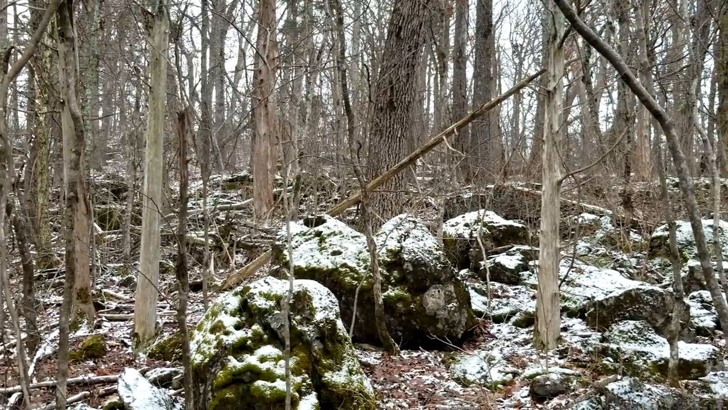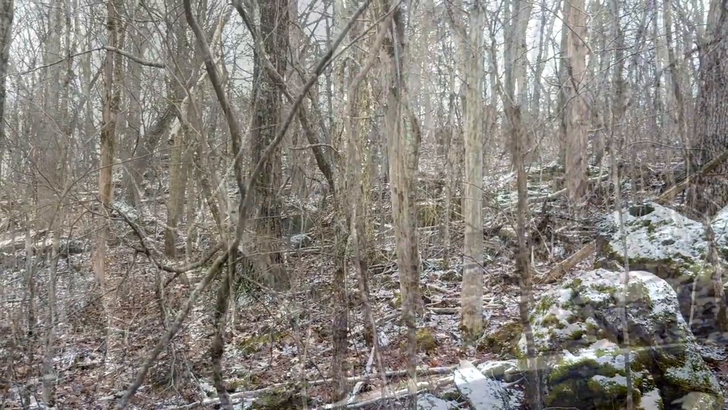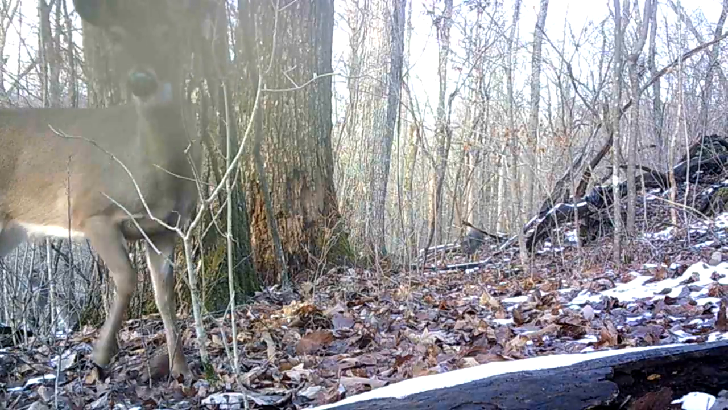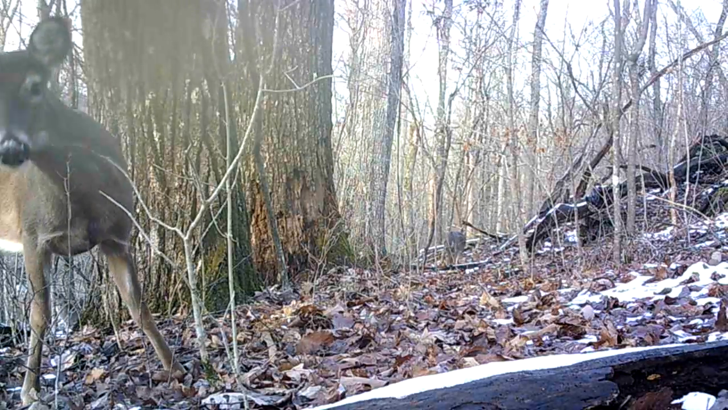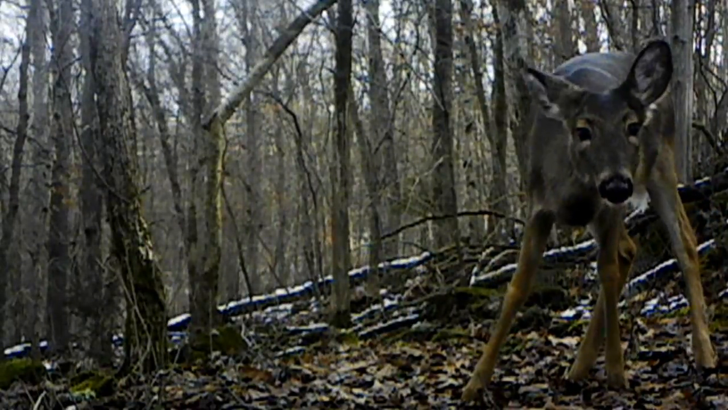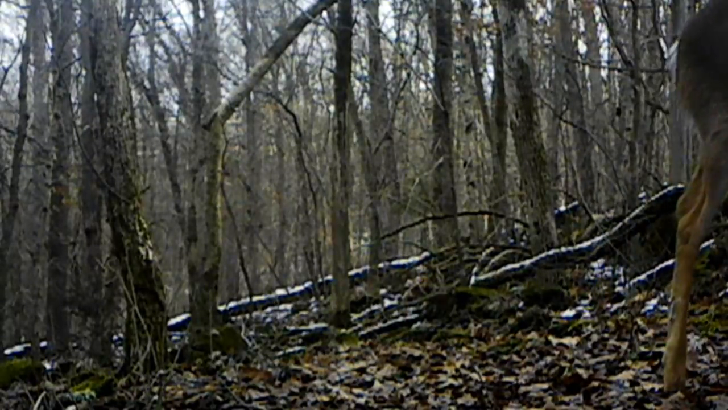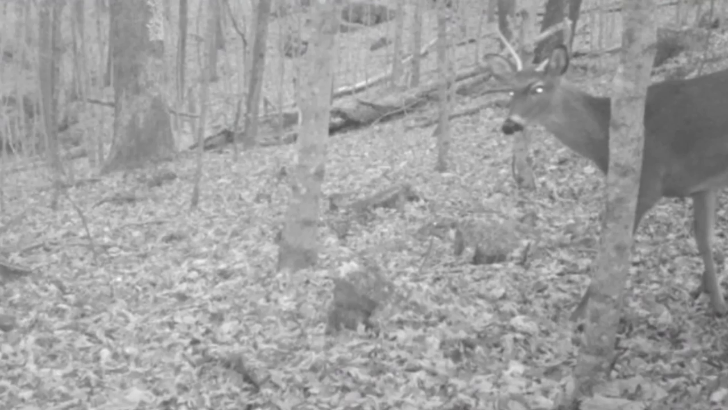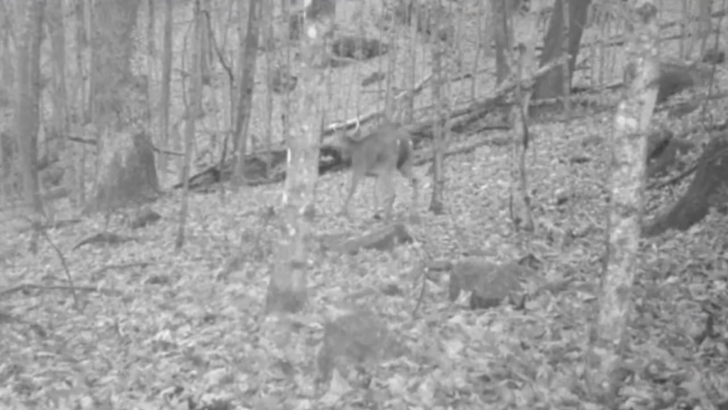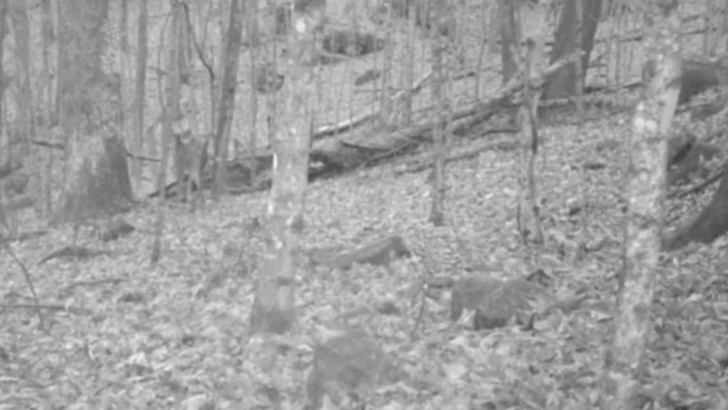So let's see what they've been up to here last week. So let's get started. We'll start out with these doe. These doe herd up, and they stay in little groups, and they scrounge around and forage all the time in these ridges. They have a hard time in this winter time, I know they do. Didn't catch no big bucks this week, but I did catch a good spike here moving through. And big bucks are kind of laying low, but they're here.